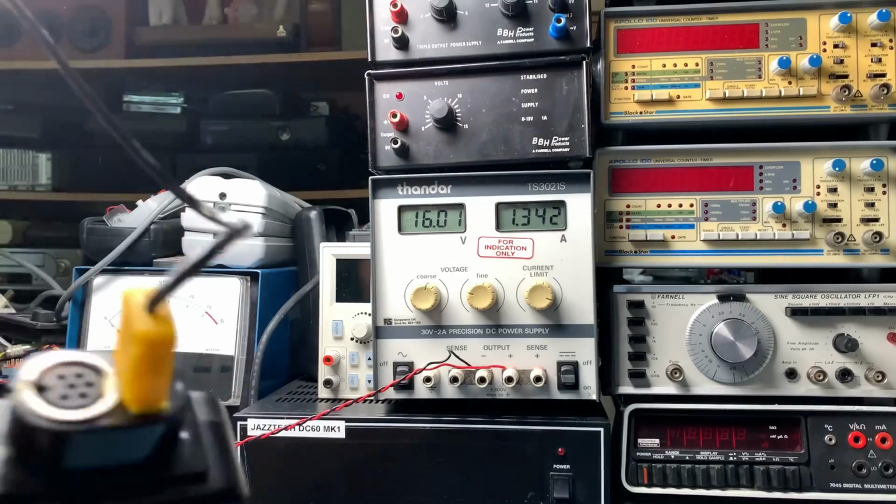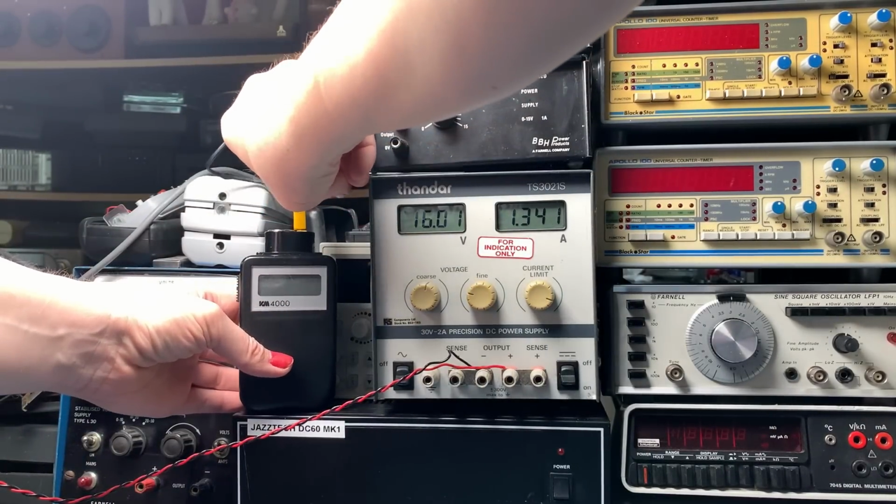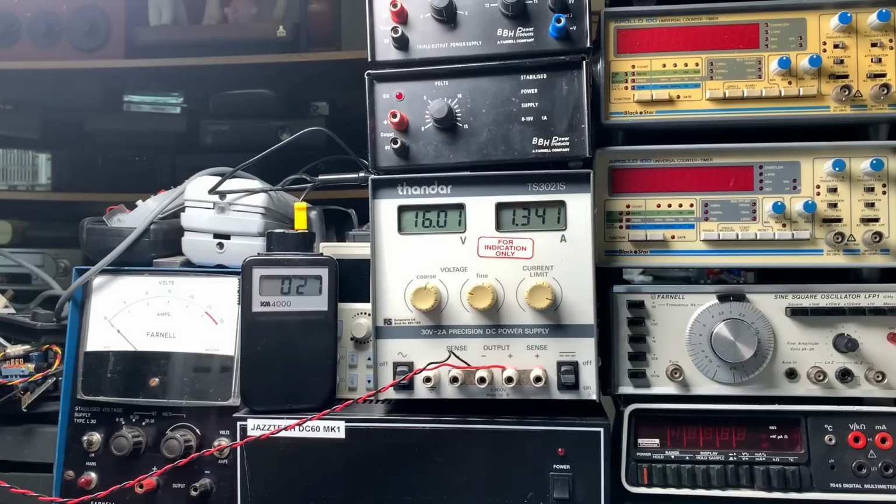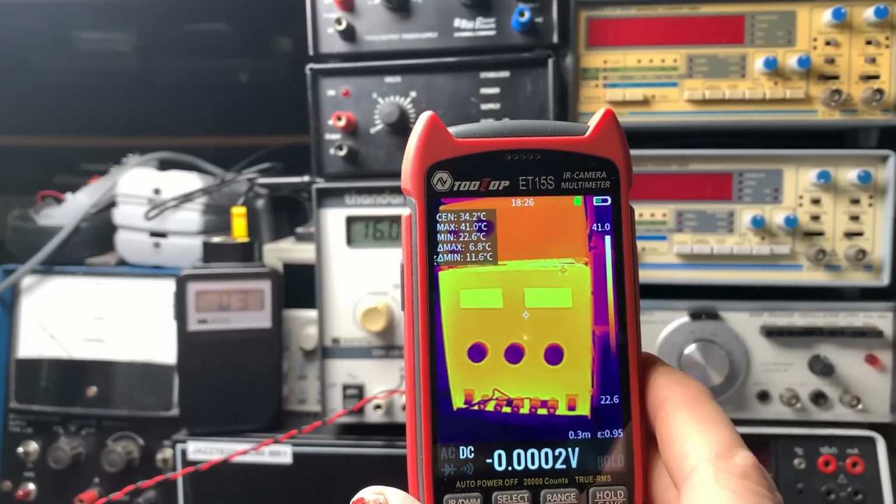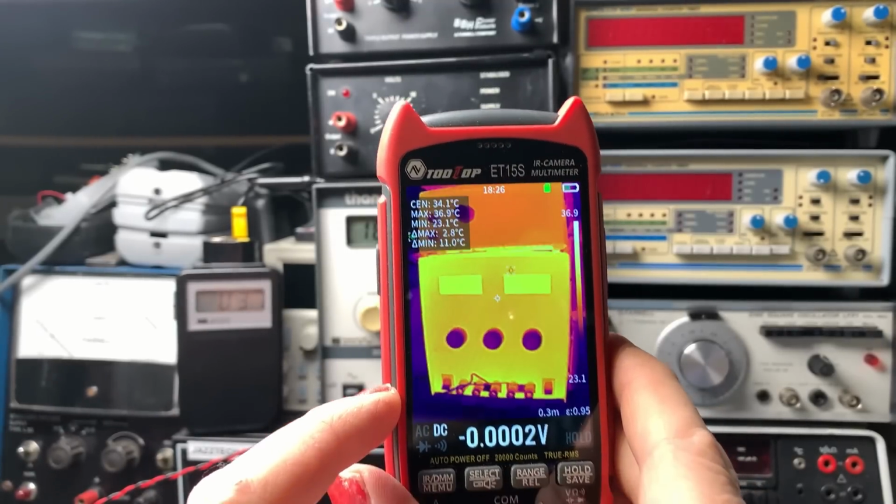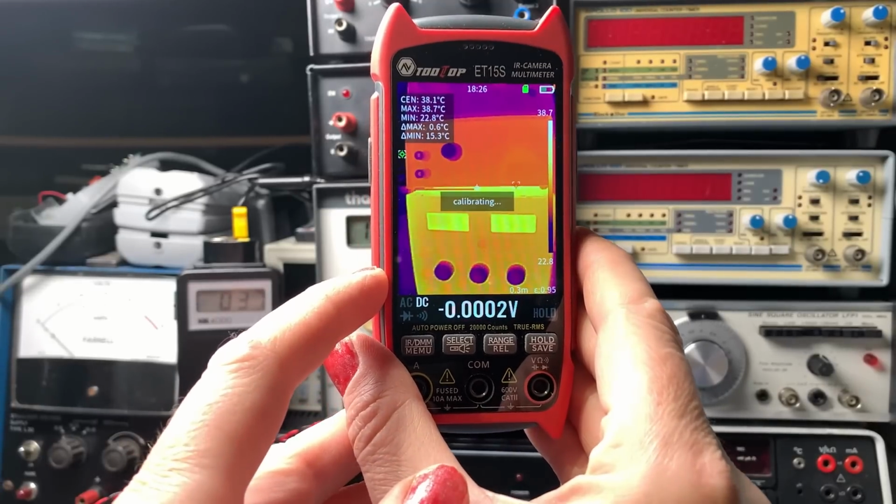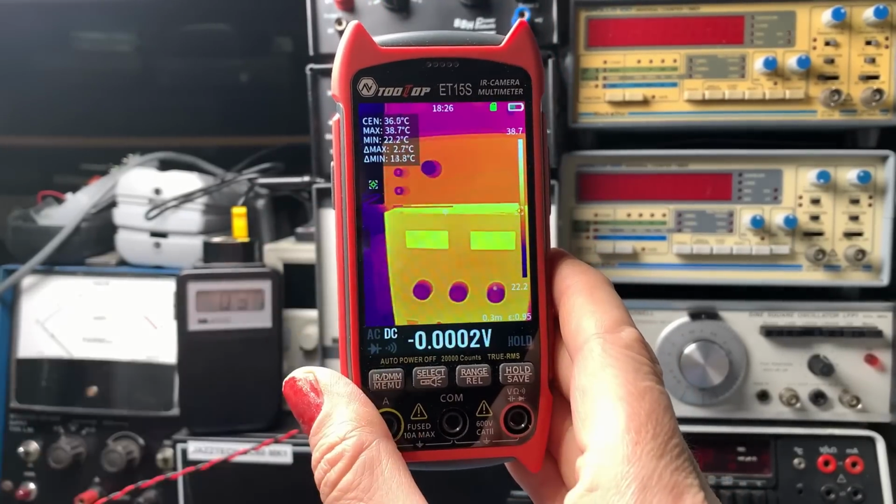I'm going to do my standard test with my power supply. I'll put this thermometer up here with the thermistor. Go and give that a sec. Right, so let's have a look. Straight away you can see that's a really nice quality image. That's going to make it so much easier to see where the thermistor is. And you'll see occasionally it comes up as calibrating.